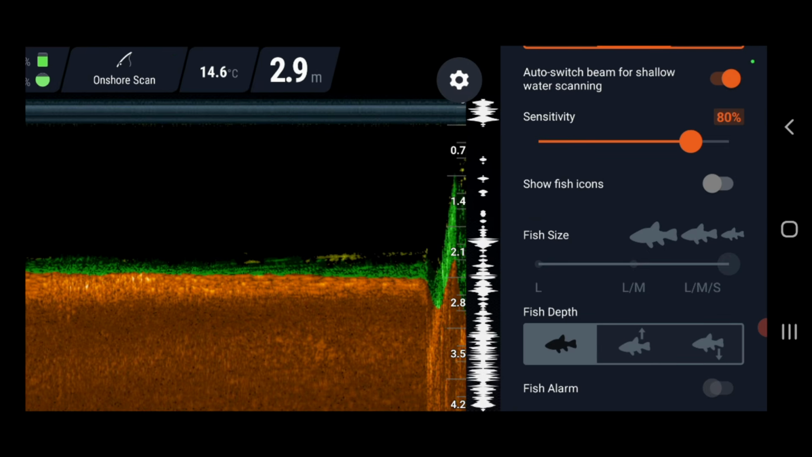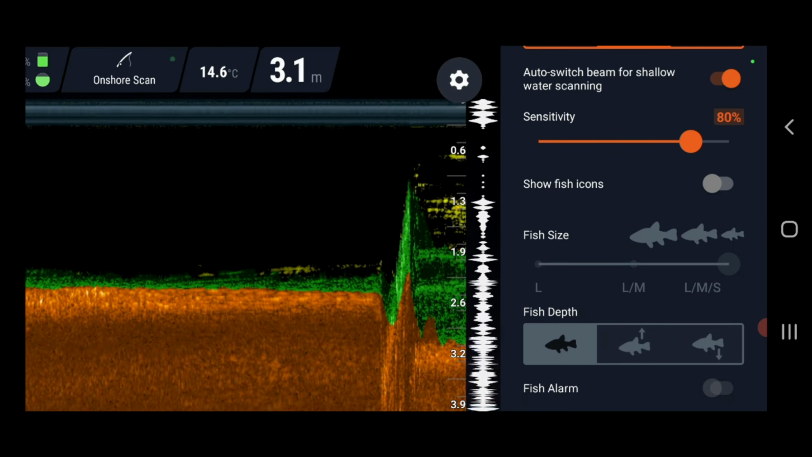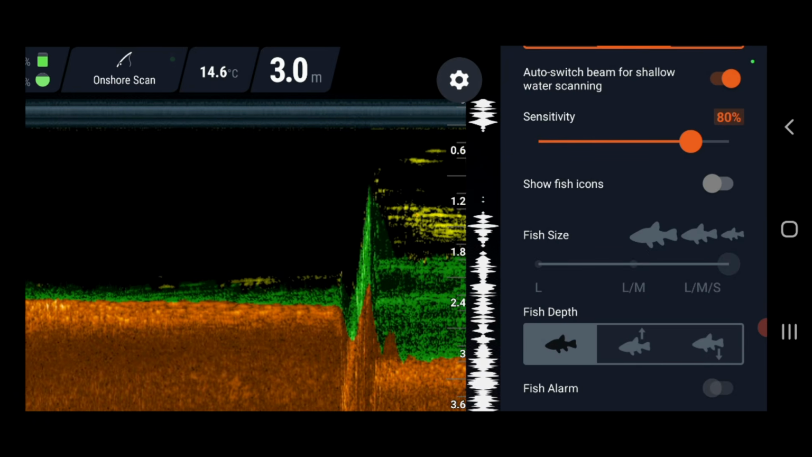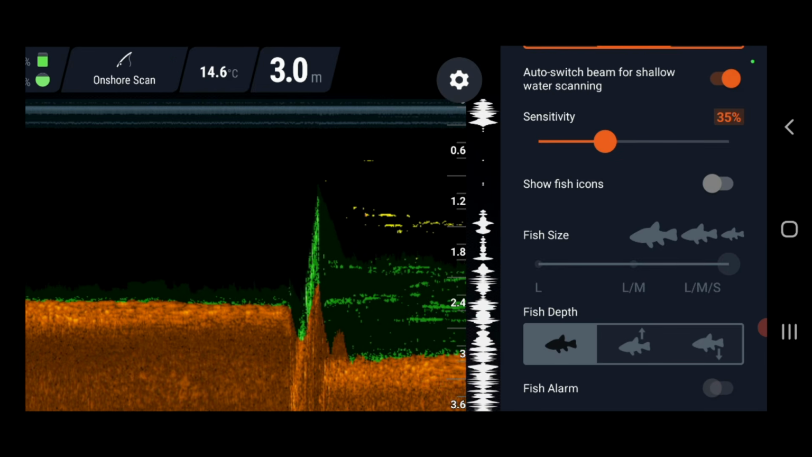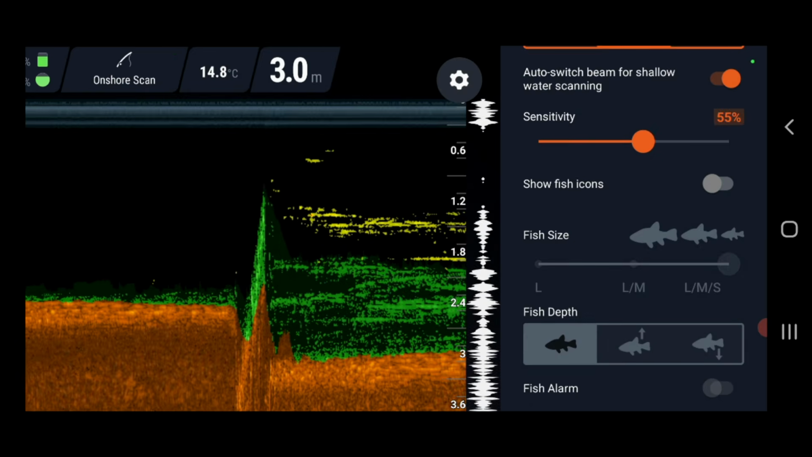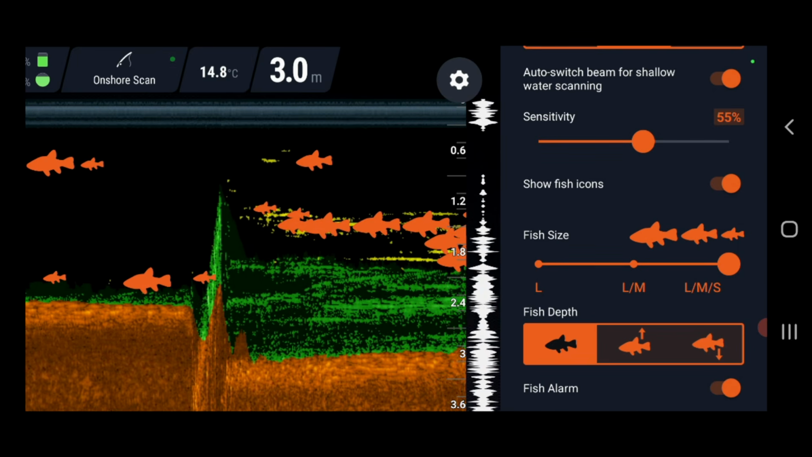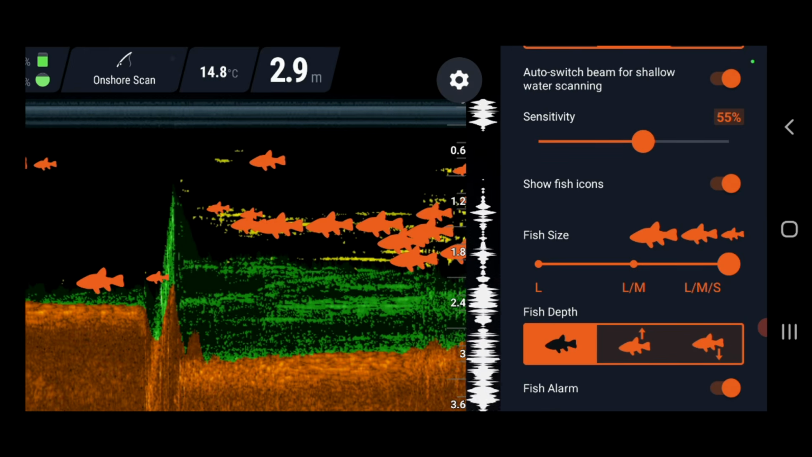Now, is it showing up any snags? Normally you'll see a peak between the scans, between my last cast and my new cast. Look at all those scans, look at all that yellow. If I turn my sensitivity down, it'll show me that the snag's there. If I turn it right up, it'll show me that there's lots of snags there. What happens if I turn my fish icons on? Look, there's heaps of fish. Now, as I said earlier, are they fish or are they snags? My guess is they're snags.